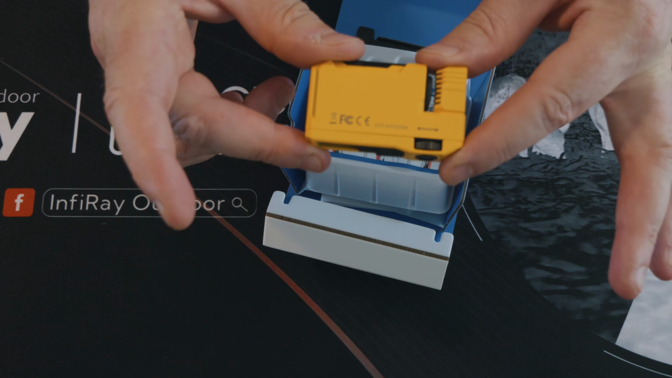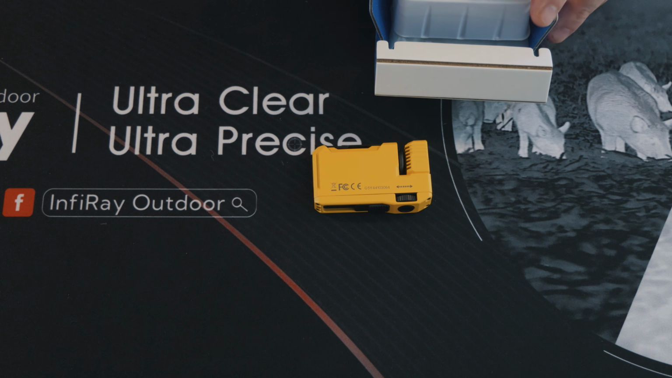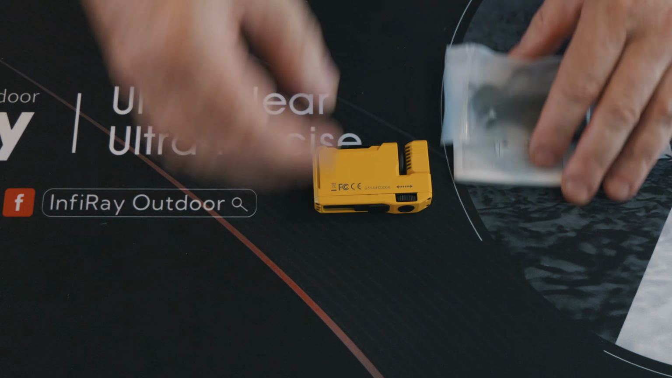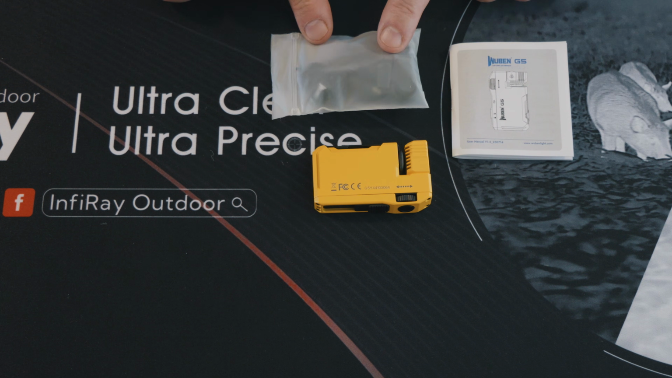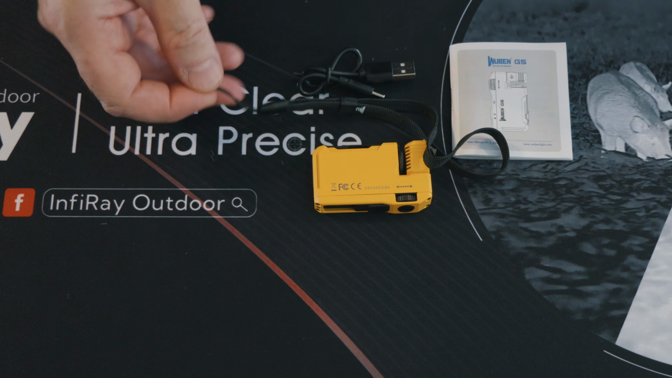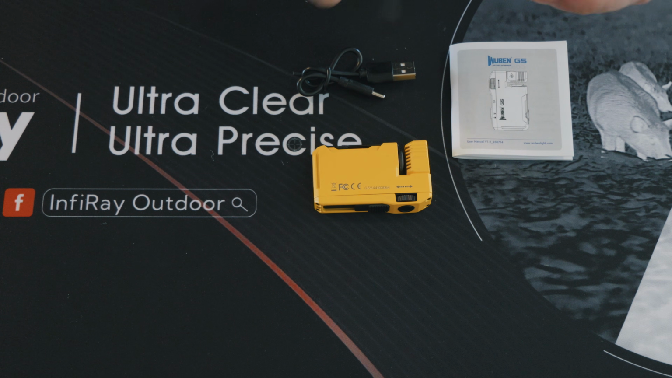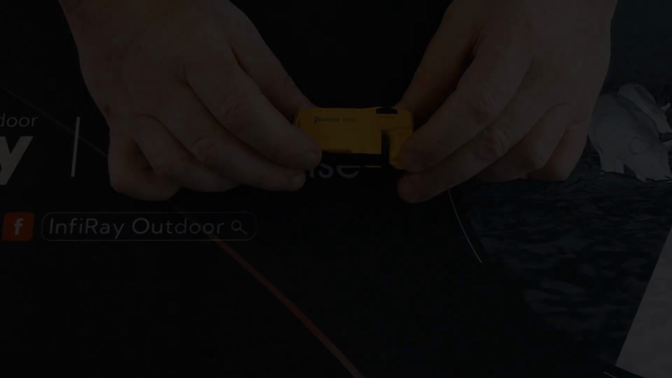You get the torch itself, and then let's put this box out of the way. You get the manual and the accessories, and the accessories are what you would usually get: a USB-C charging cable and a nice lanyard. So yep, but we're not interested in those.